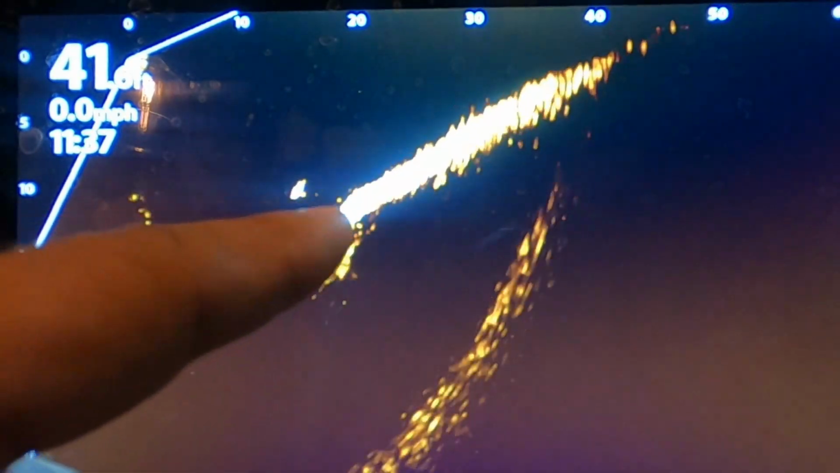That's a fish right here next to a boulder. That's there. More fish, see them swimming. So you can make them out. Let's see.